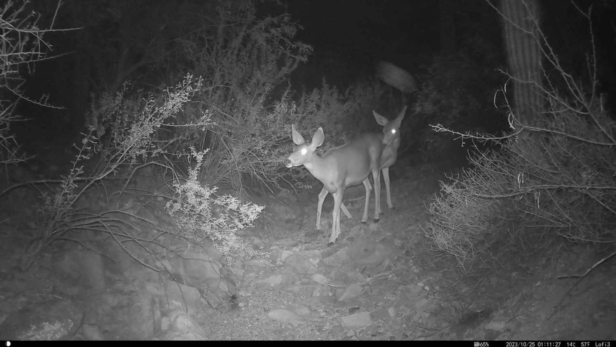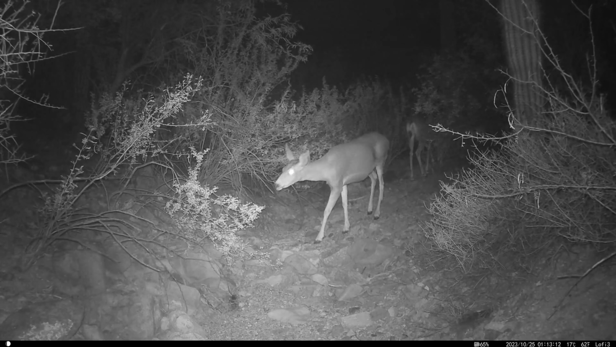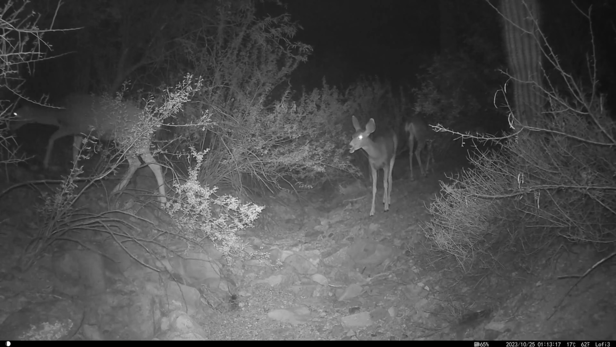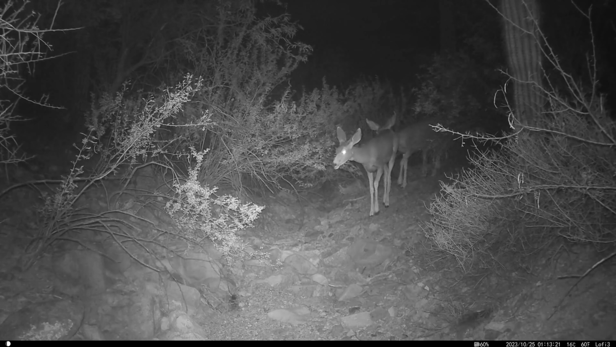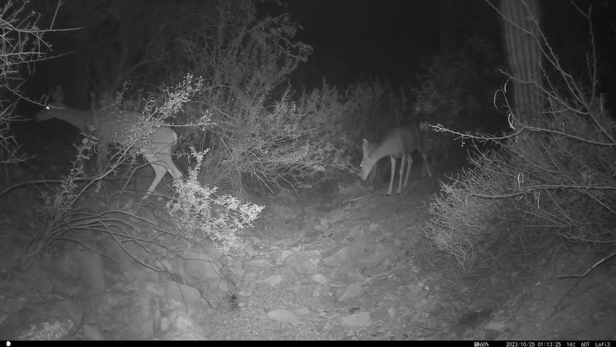But here's a whole herd of deer with does and younger ones. It's really crazy. They're moving right through my property, and I see them all the time. This is just a snippet of the video. I have many minutes of deer footage this month. I love how everyone has to take a nibble of the same little creosote branch on the way by.